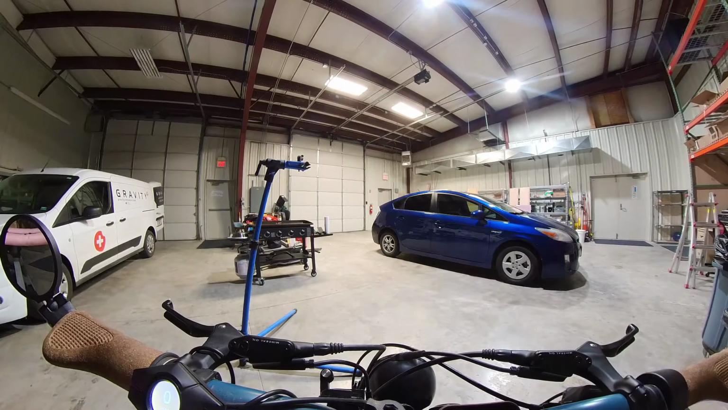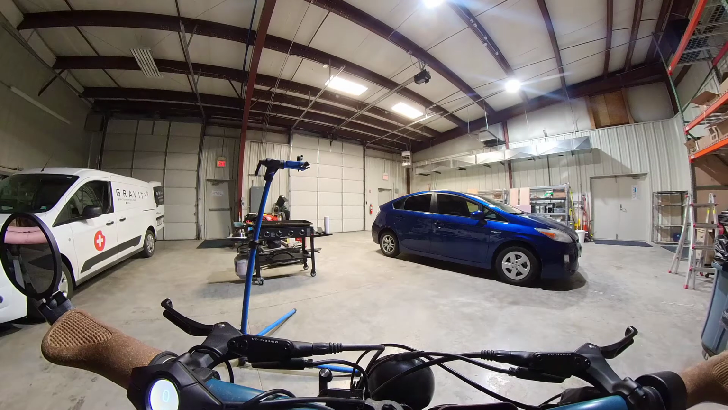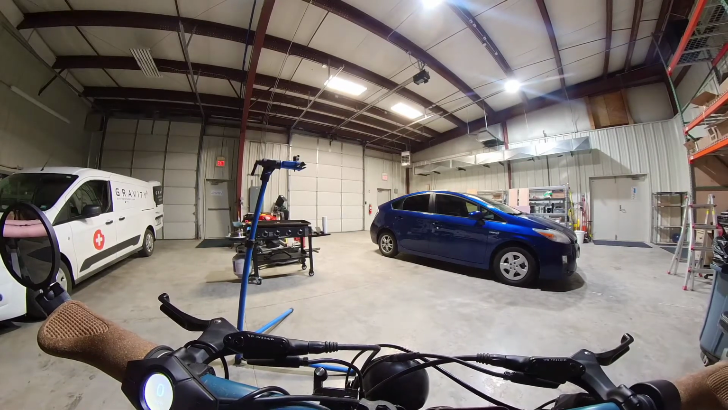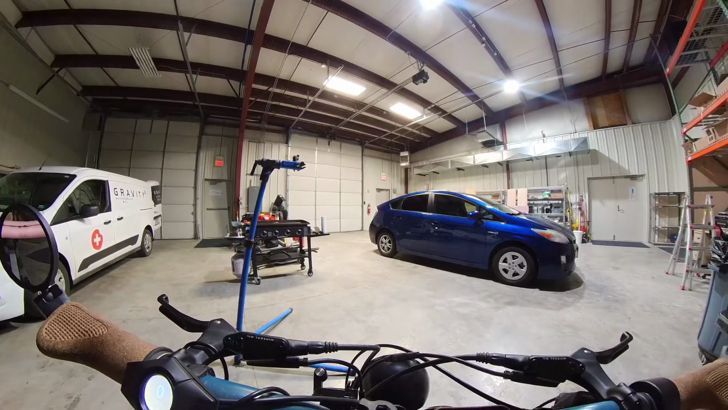All right, we're gonna give this a go. It's my first ride since having my 10-speed kit installed. So I'm getting some tunes to ride to.